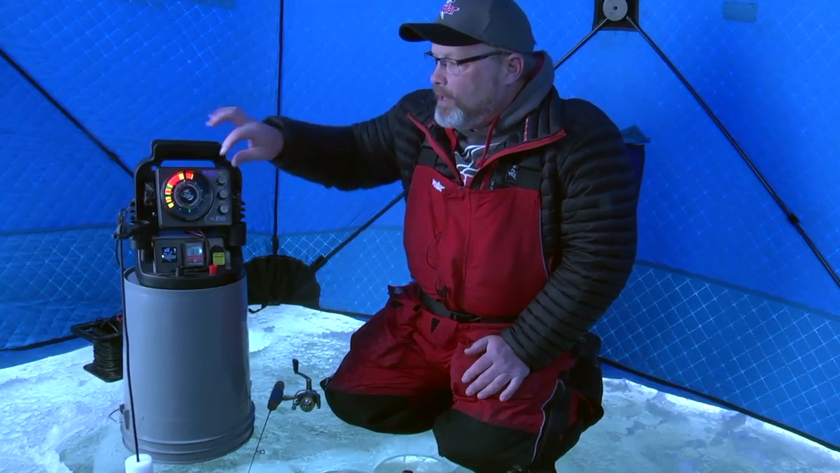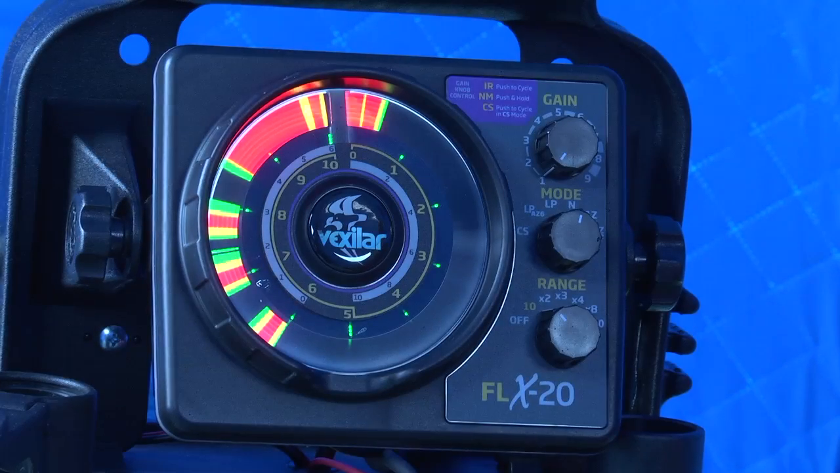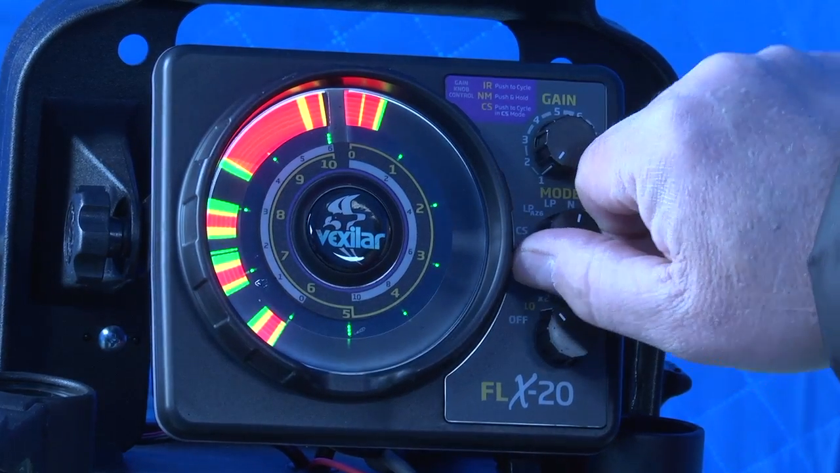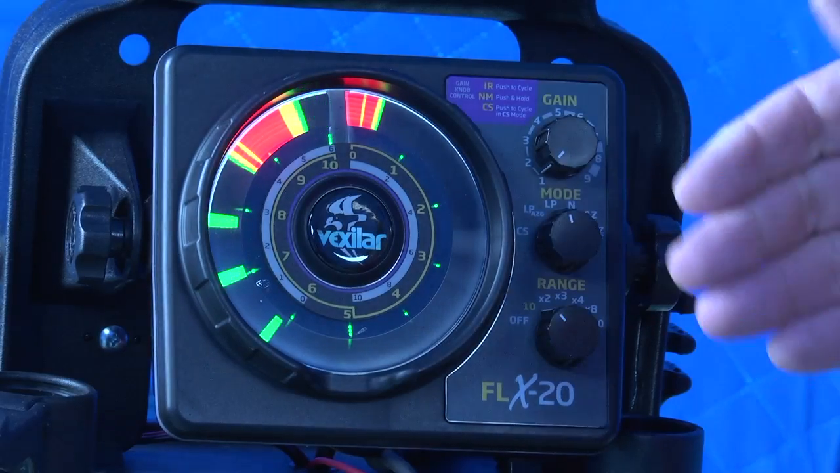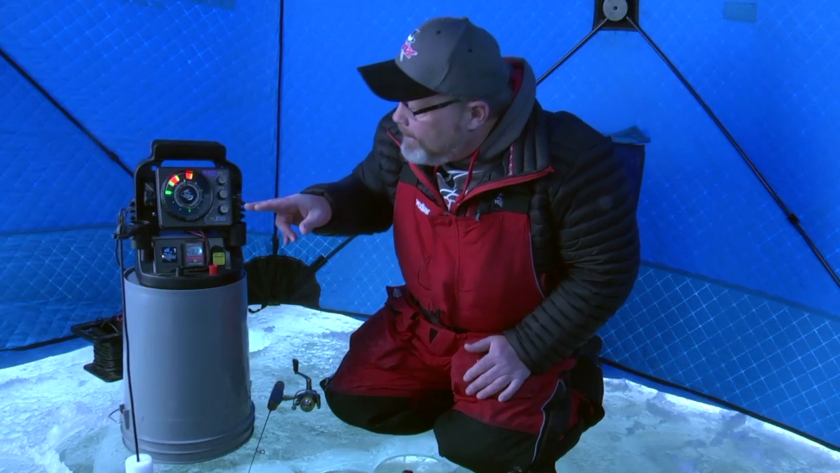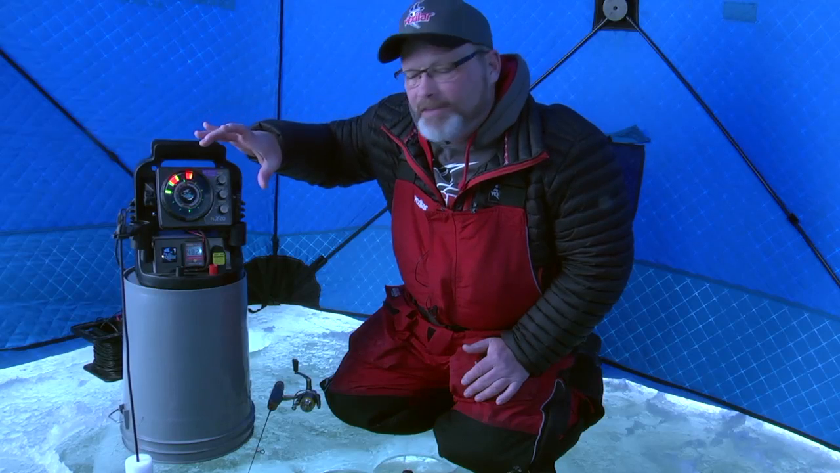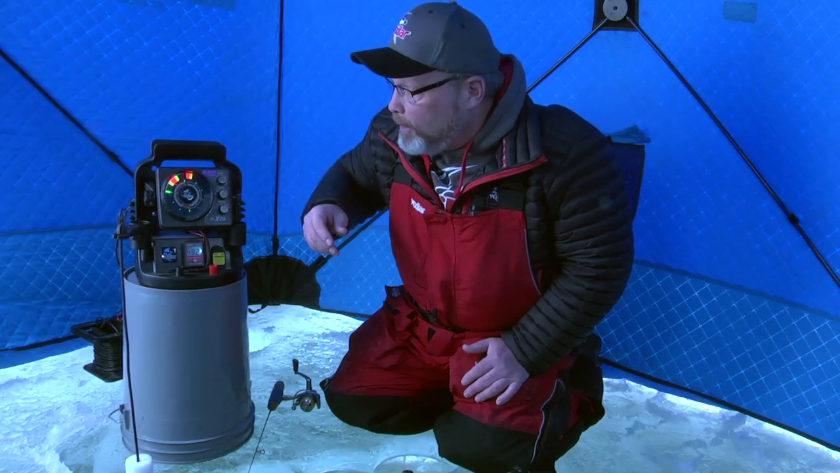Now I have the unit set with minimum gain, normal mode. Now watch what happens when I go to the low power setting. Everything disappears except for that jigging Rapala because that's the biggest, most obvious target. Now I'm only right now in the 10 foot range display, and that's what you want to always do, is be in the biggest display possible to give you the best resolution possible.